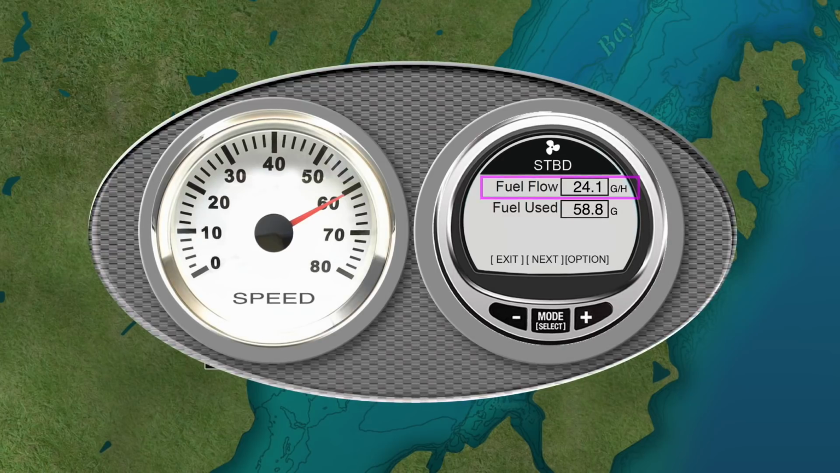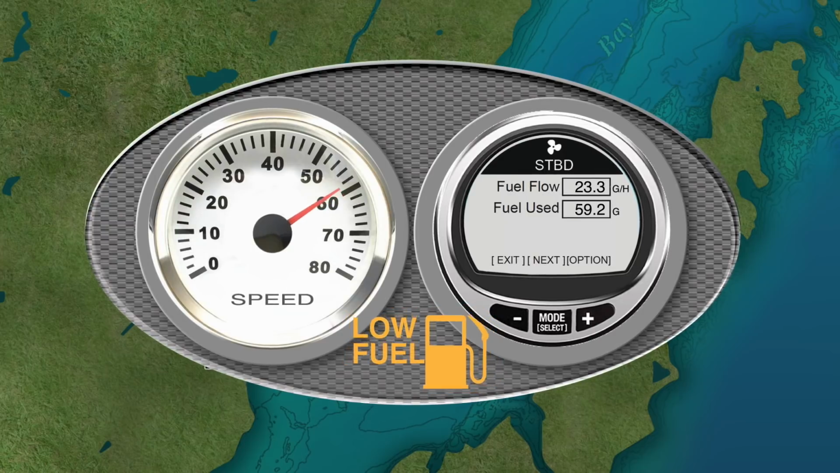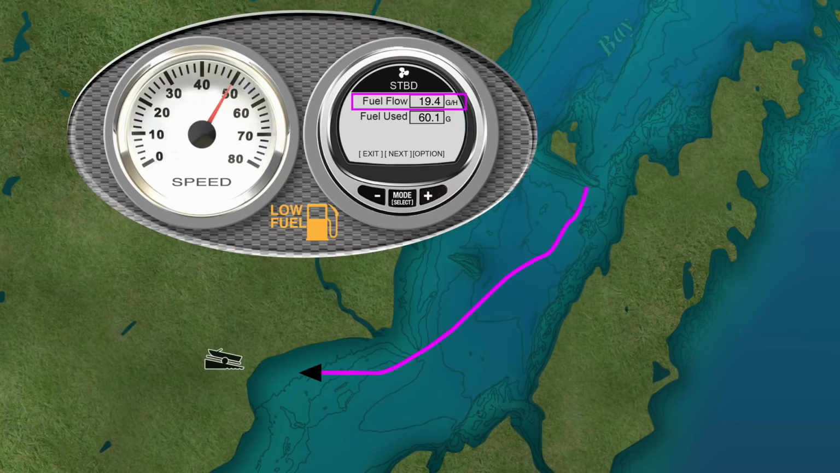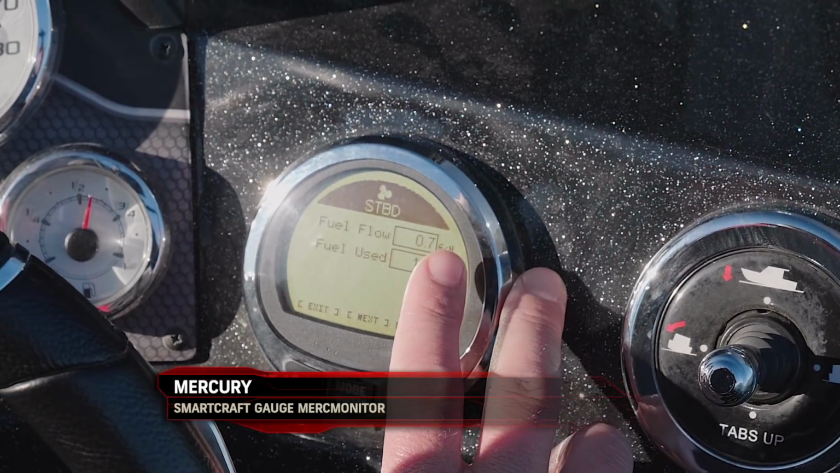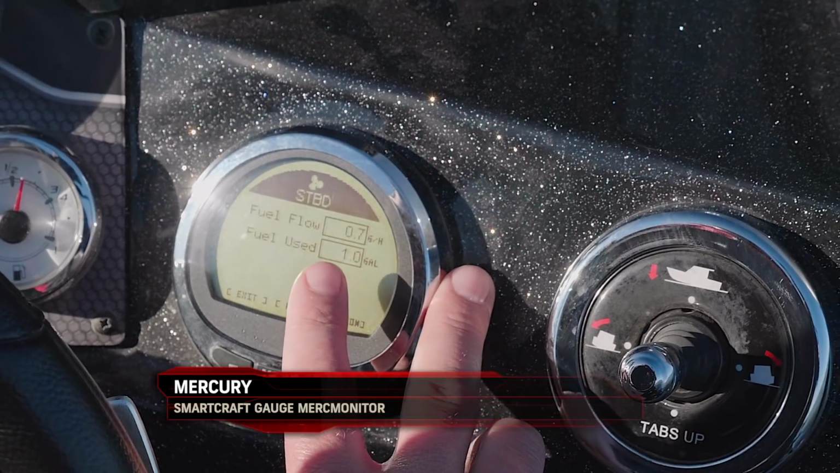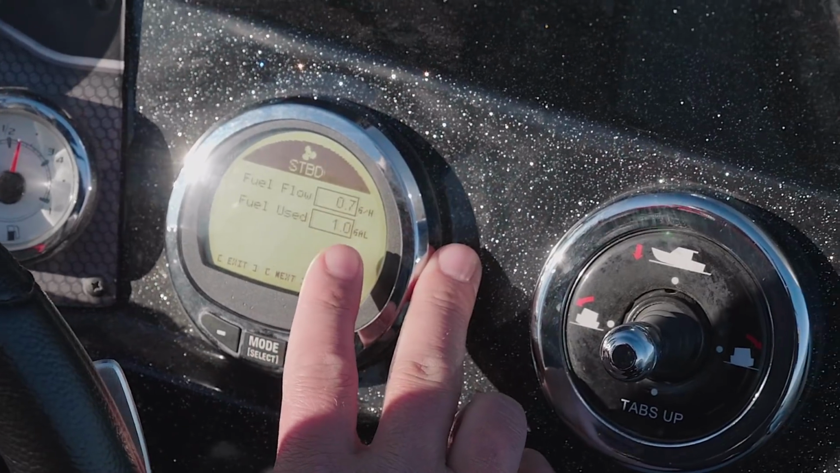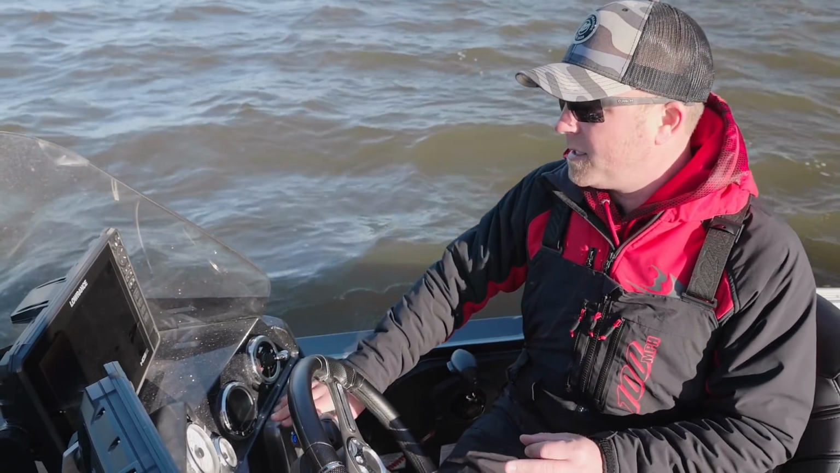So I'm able to dial in the speed with basically my RPM setup and figure out if I have enough gas to get in if I'm making a long run. And every time I fill up my boat, I reset the fuel use screen so I know to a T exactly how much gas I have left in my boat. So SmartCraft for the fuel situation is a great thing to pay attention to.